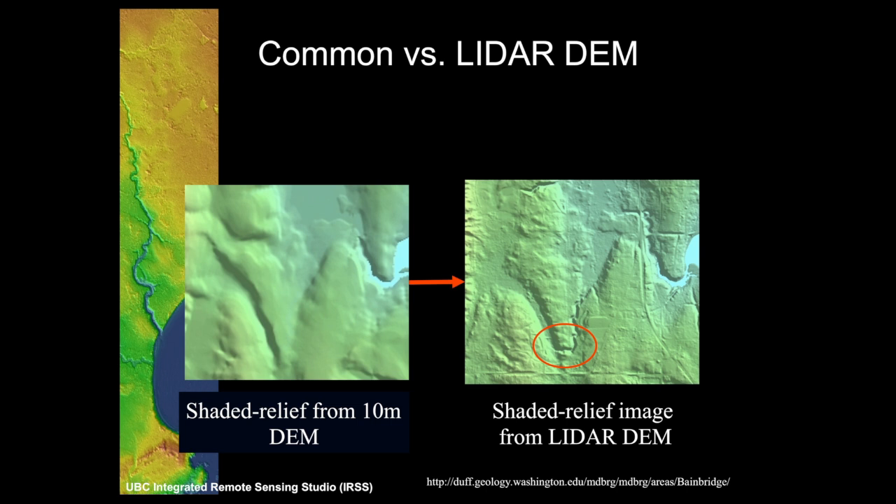Two things are happening here, though. One is the smaller grain. So there are a lot more pulses coming out of LiDAR than there are points that would have been derived from the API.